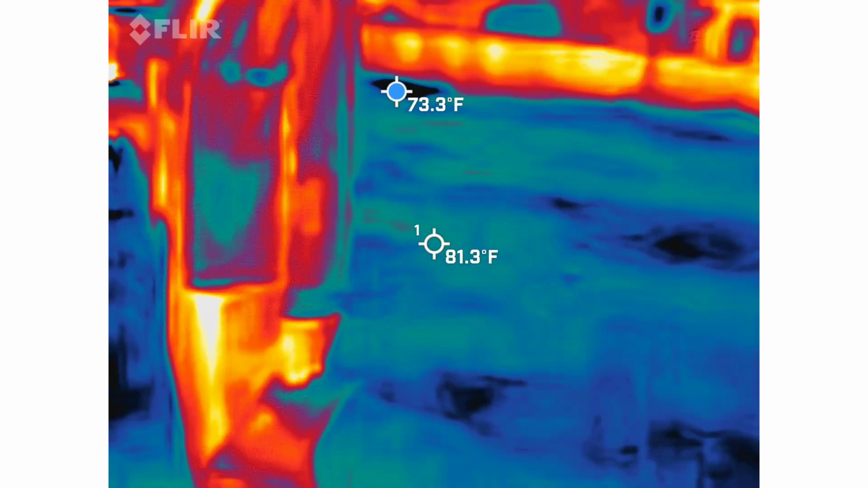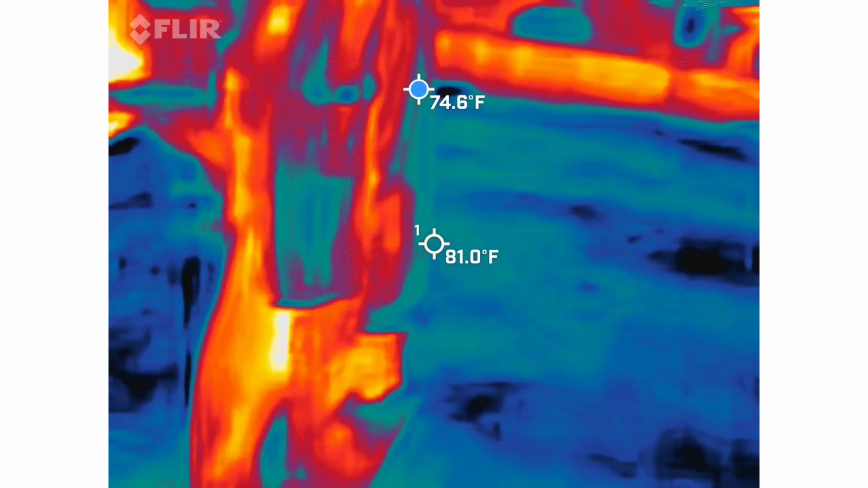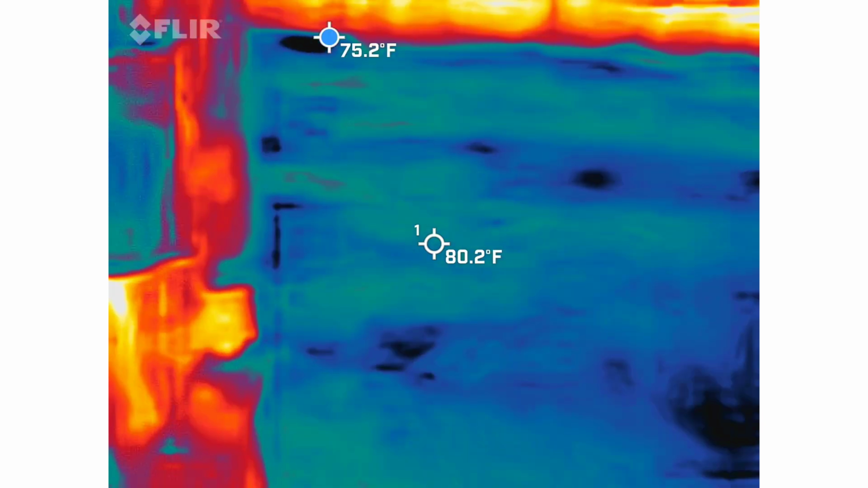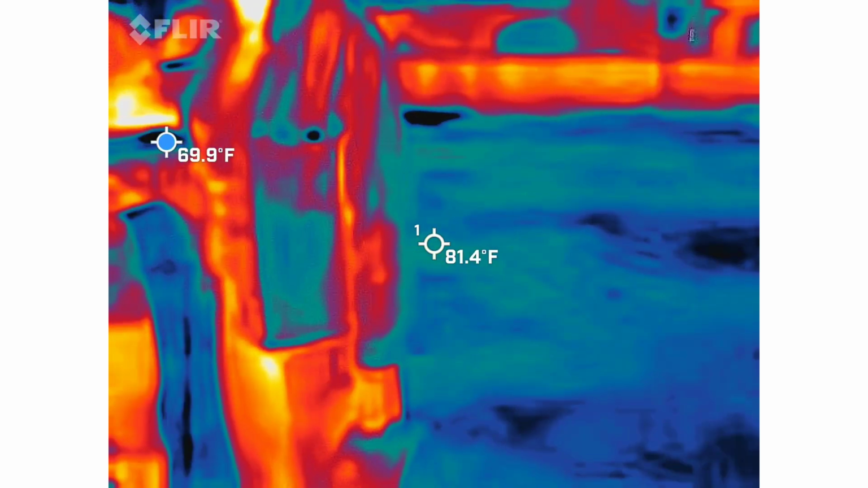Now, I do have something new that I'm trying in this space, so we're going to see how it works for us tonight. We're going to use a trigger object. I have here a vial of indigo seeds. It took six weeks to come in, and they were very expensive. So we're going to use it and see what goes on.